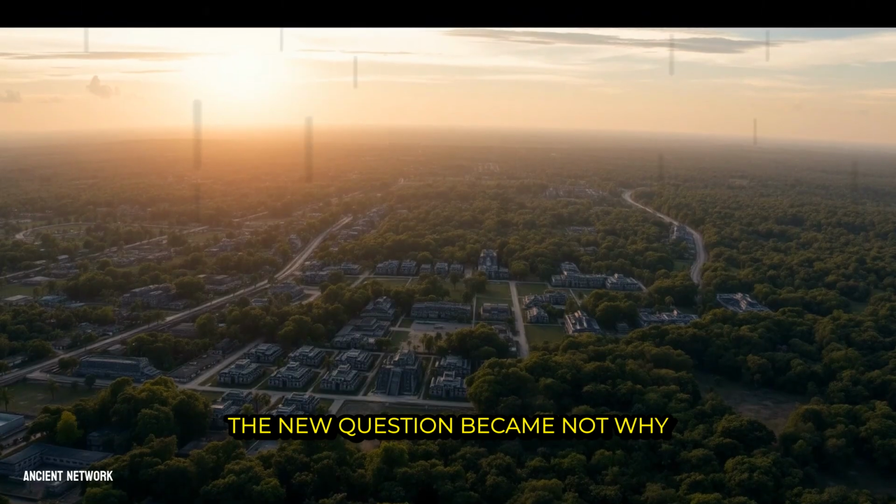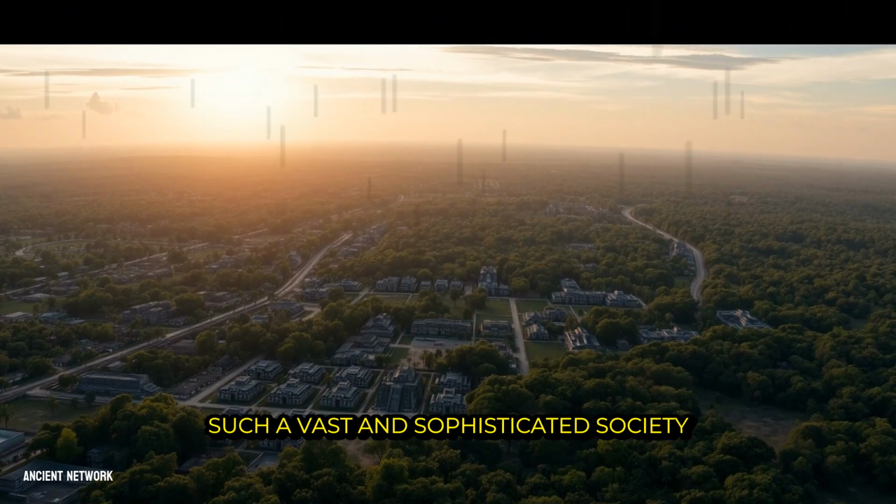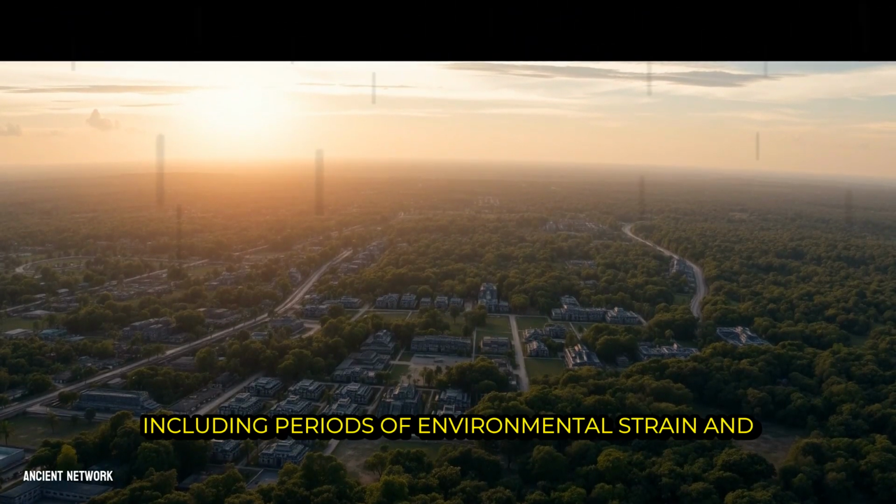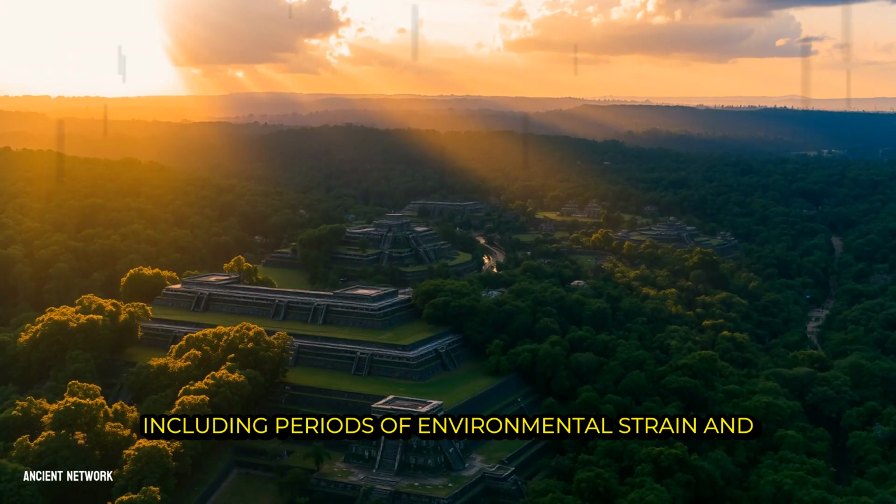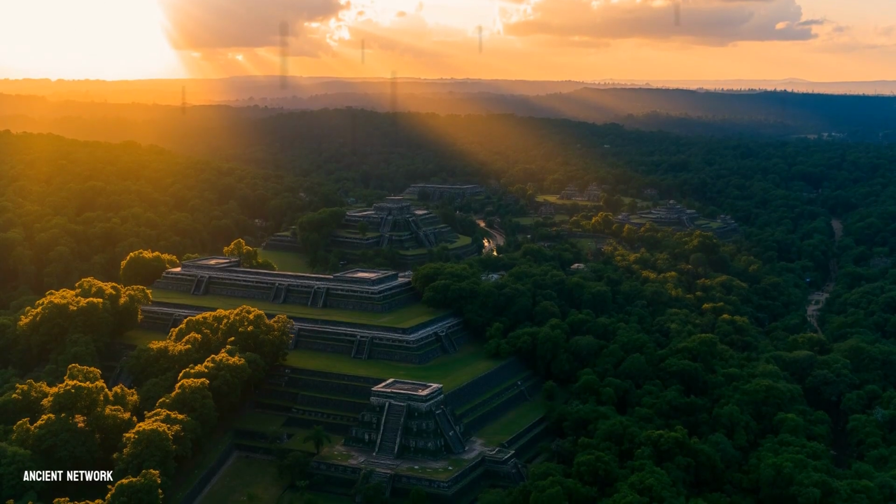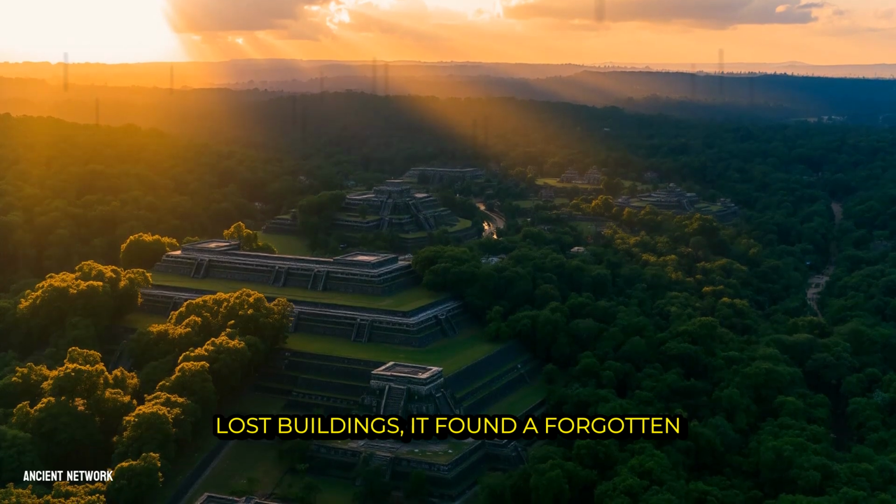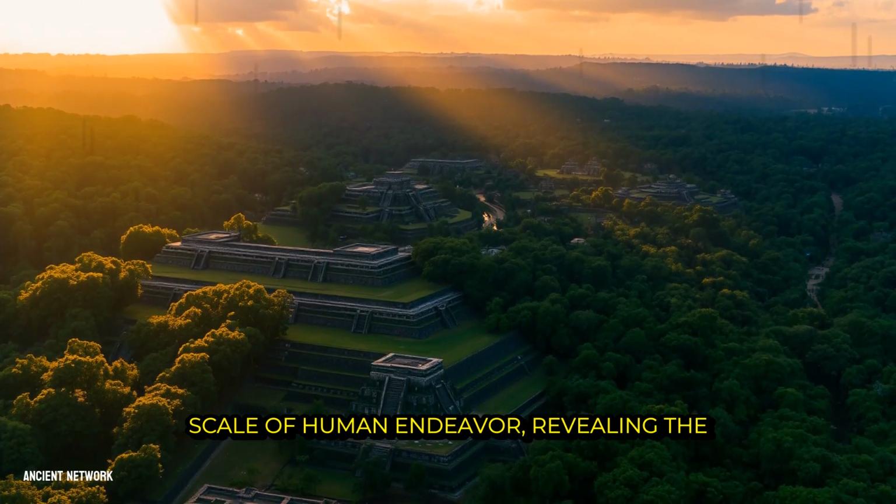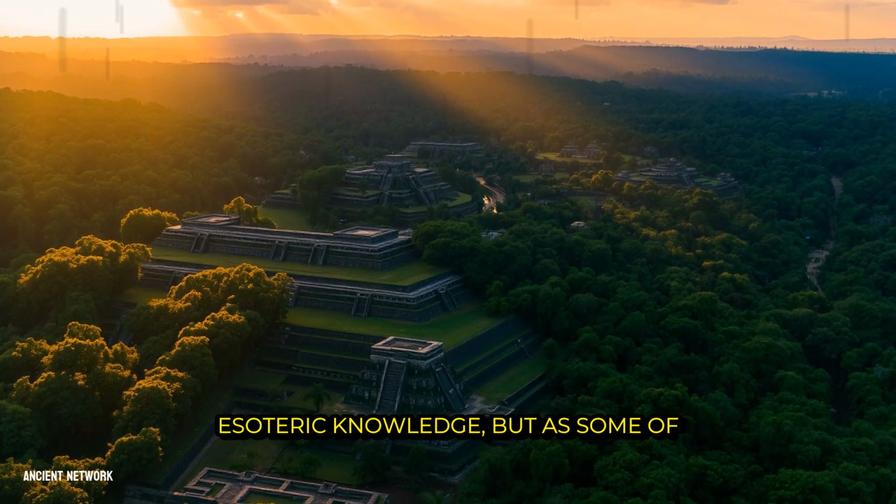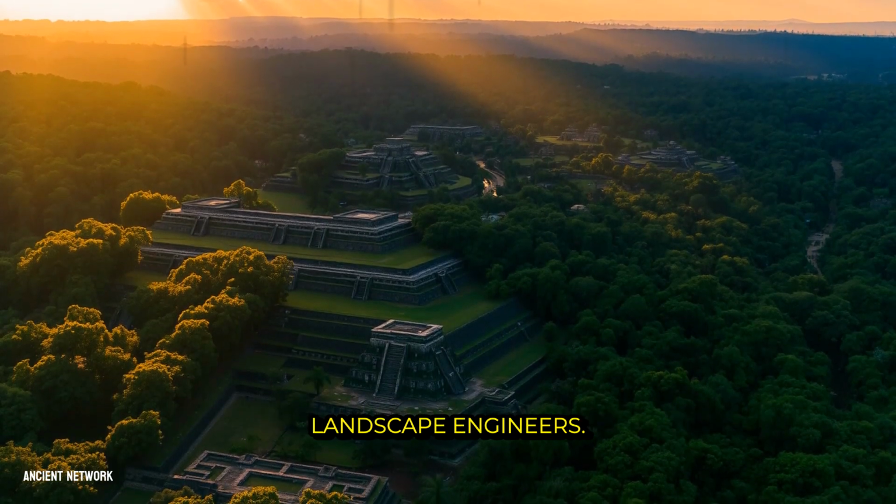The new question became not why these cities were lost, but how such a vast and sophisticated society supported itself, and what complex factors, including periods of environmental strain and social challenges, eventually led to its transformation. The laser did not just find lost buildings, it found a forgotten scale of human endeavor, revealing the Maya not as mysterious keepers of esoteric knowledge, but as some of history's most ambitious urban planners and landscape engineers.